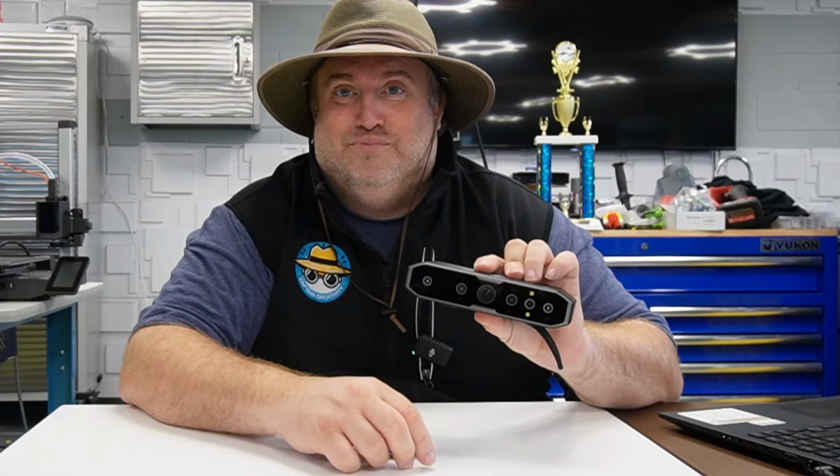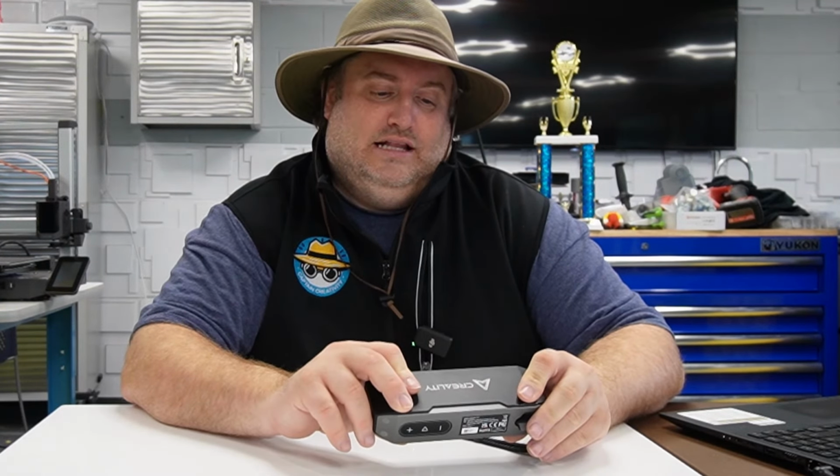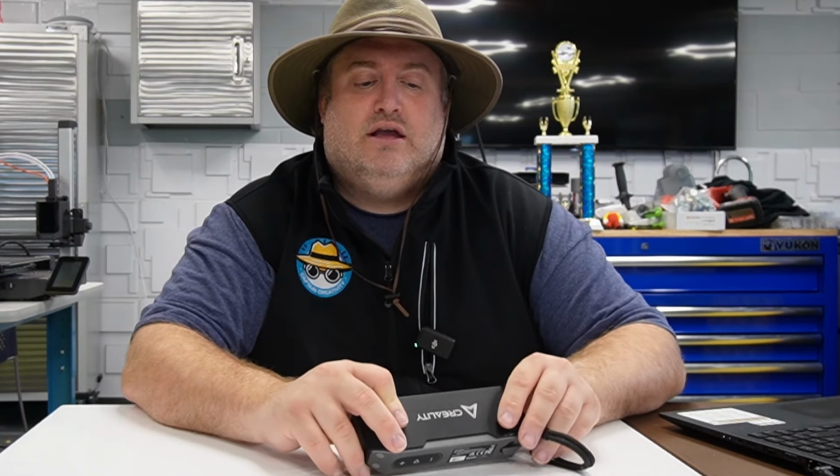Did you ever wish you could scan yourself, your friends, everyday objects, and turn them into 3D prints? Well, today we're going to see if that's possible with the Creality Otter scanner. And let's see if I can demonstrate.